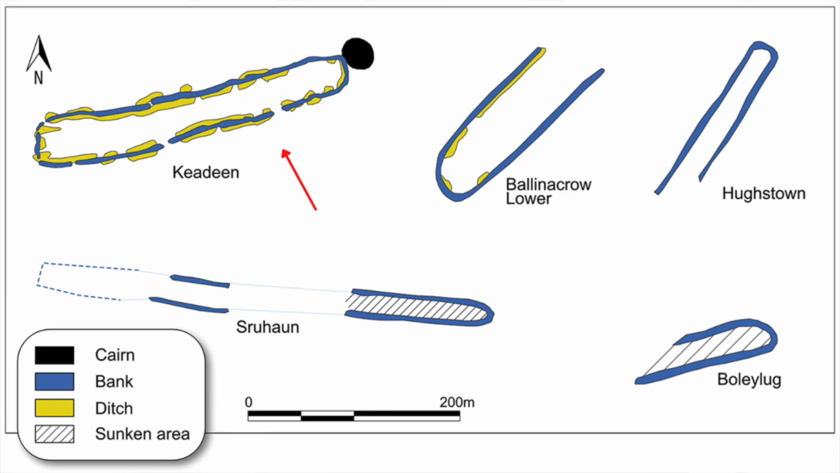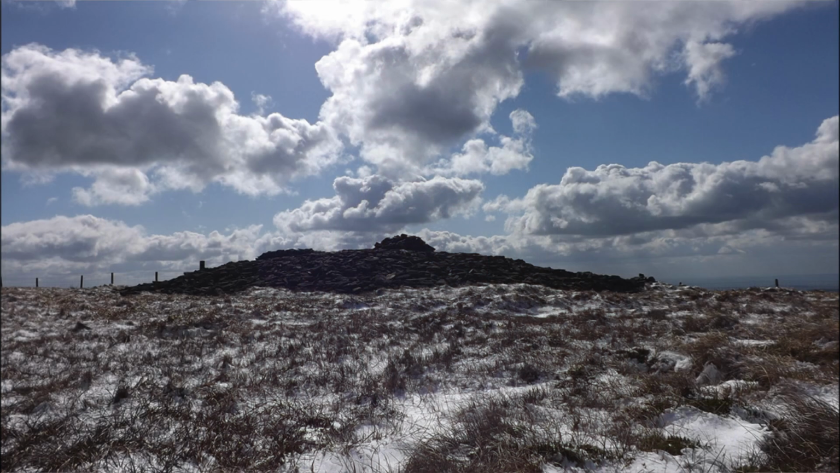Both ends have squared terminal banks. Due to the incline and the natural topography of the area, the cairn on the summit cannot be viewed from within the Cursus, and views to the north, east and south are limited. Only the Baltinglass landscape to the west has clear views.